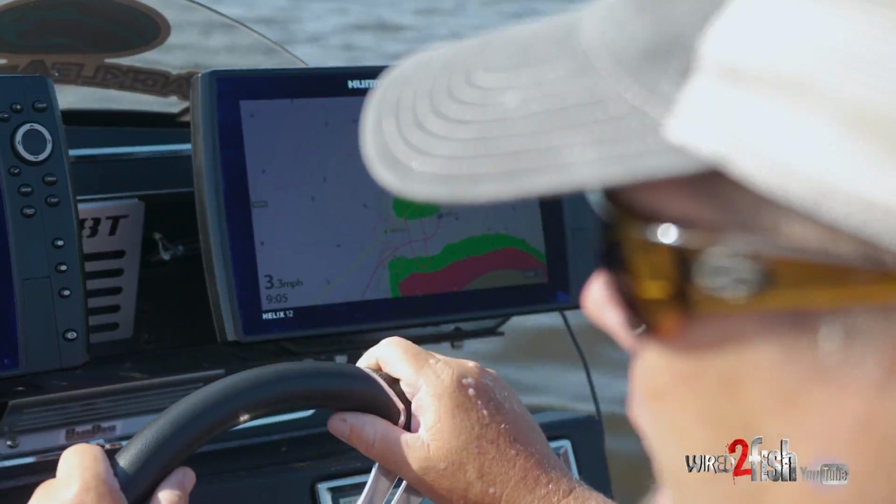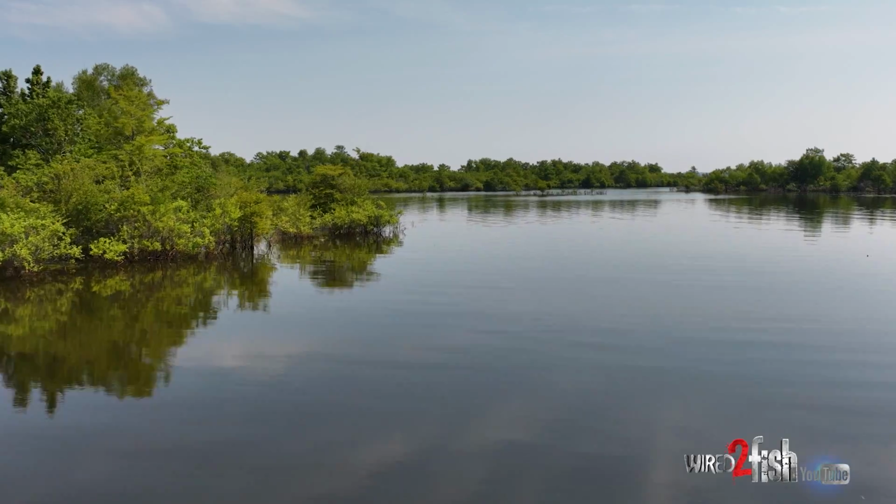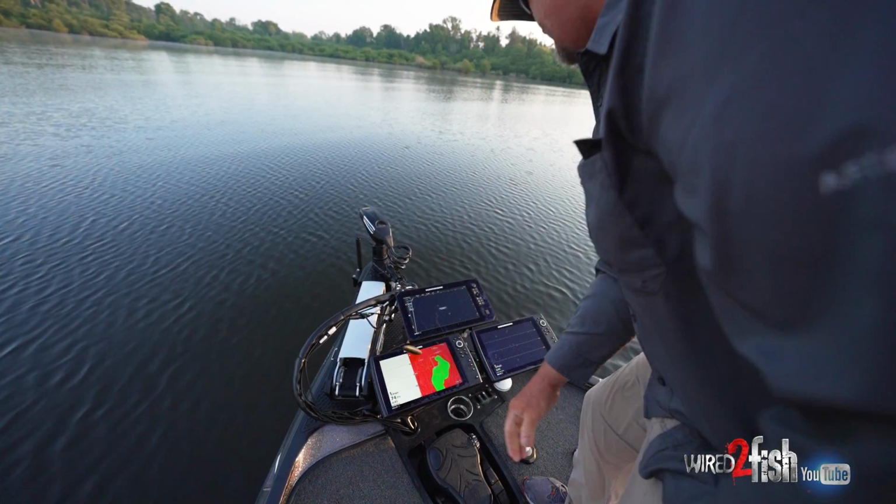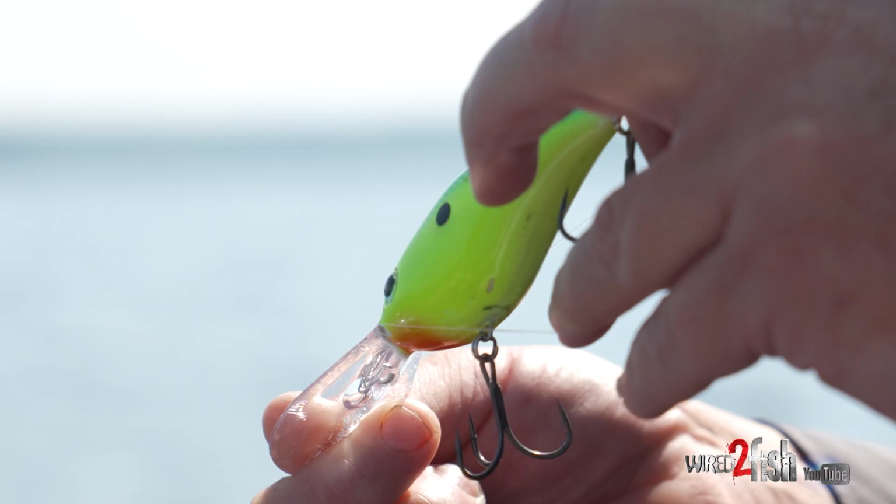You know, electronics are good, fishermen are better than they used to be. To me, it's a lot of sit down time. That's when I rely on my electronics 100%. Find those good schools that are just pushing out to these deeper water spots. My main Rayburn baits, if I can catch them cranking, 5XDs, 6XDs.